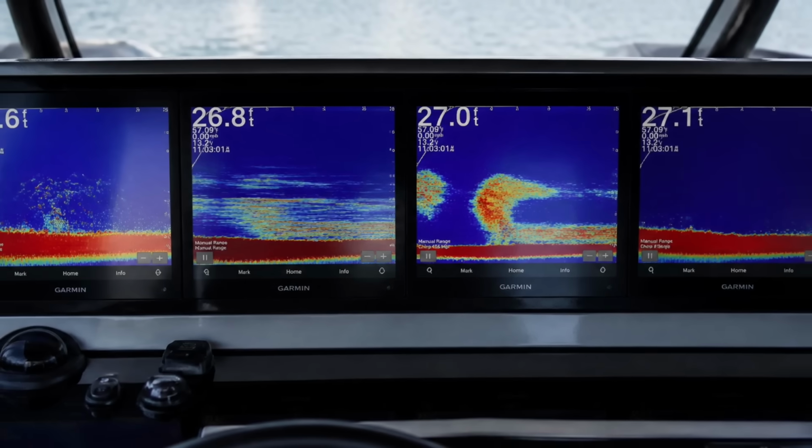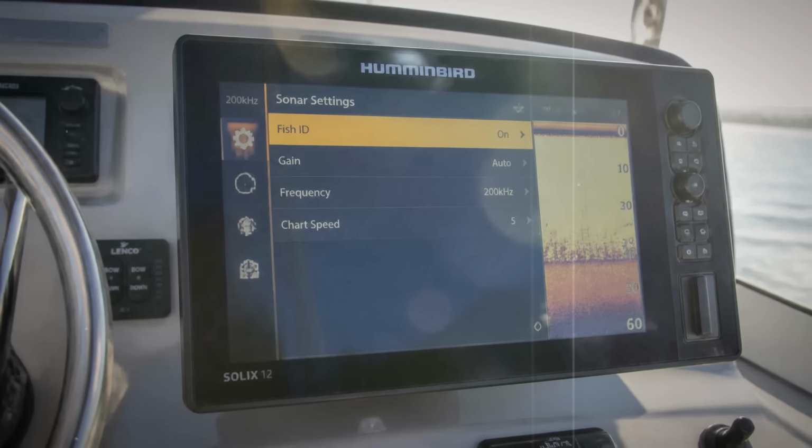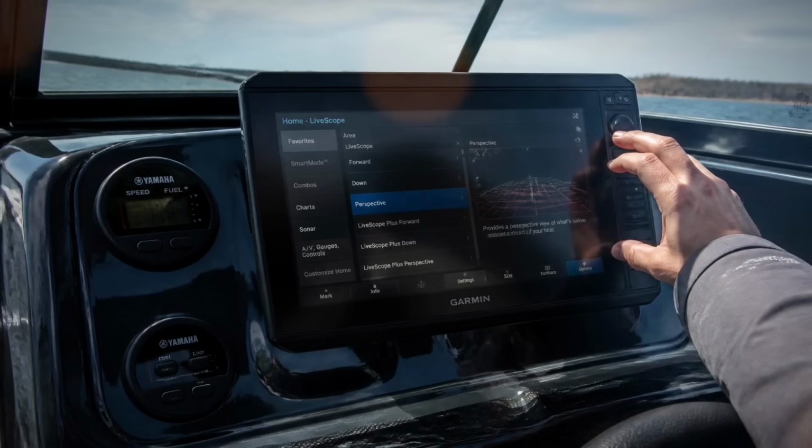Now pull back and look at all 4 of these together. Fish ID, gain, frequency, chart speed. Not one of them is a broken part. Not one of them costs a single dollar. Every fish you've been missing was hidden by a menu, not by a malfunction.